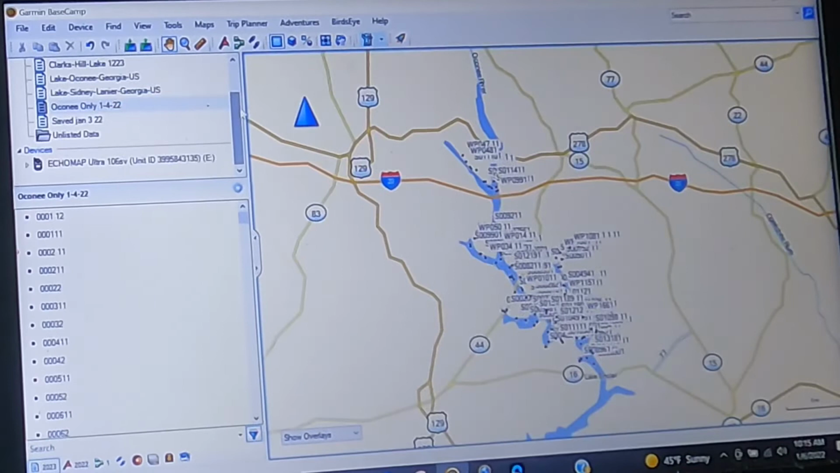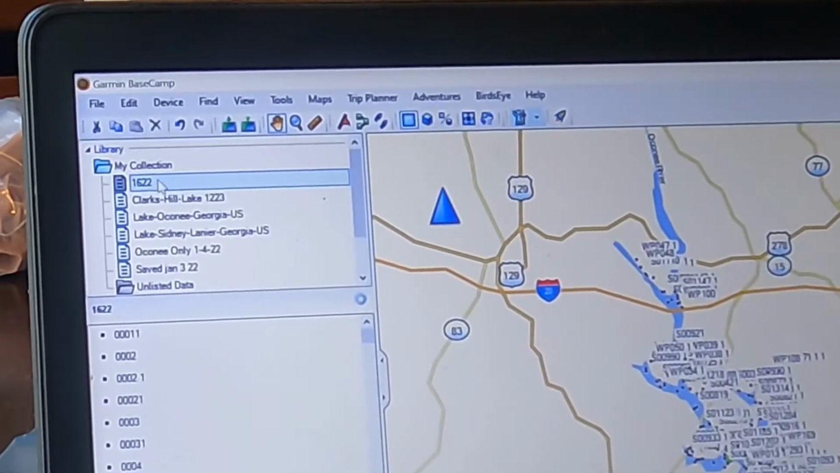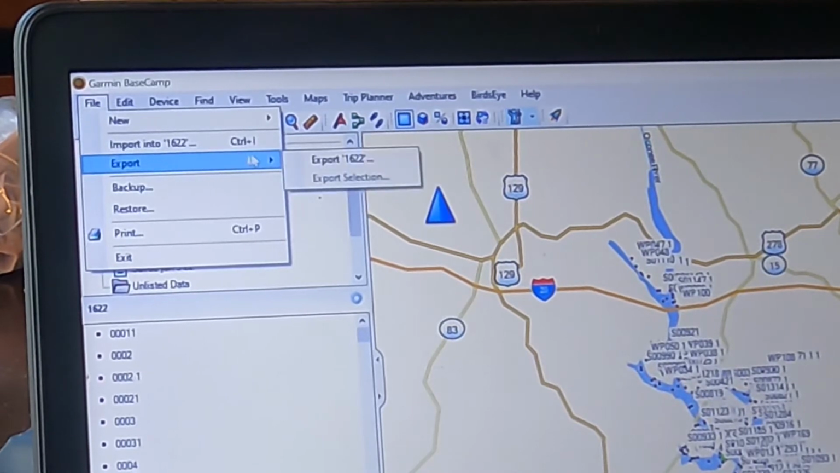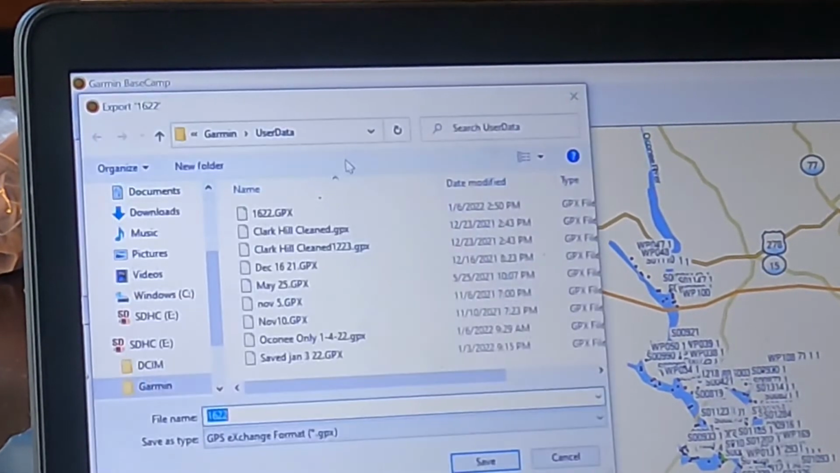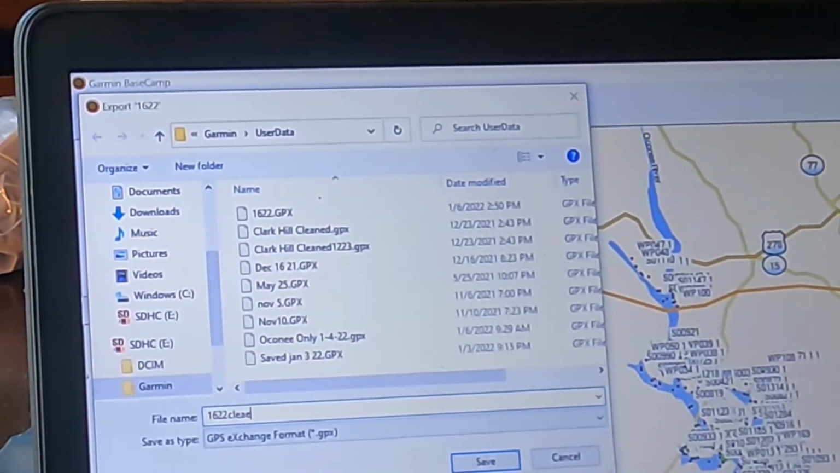Here's Lake Oconee. What I do from there is, once I have this data cleaned, the next thing you will do, since you have your SD card already in there, is go back to the file. So I made changes to this file, the 1622. Now I want to go ahead and save this file. I want to export it. I'm going to export it to the same memory card, 1622 clean. I'm just going to put a new name on it, cleaned.